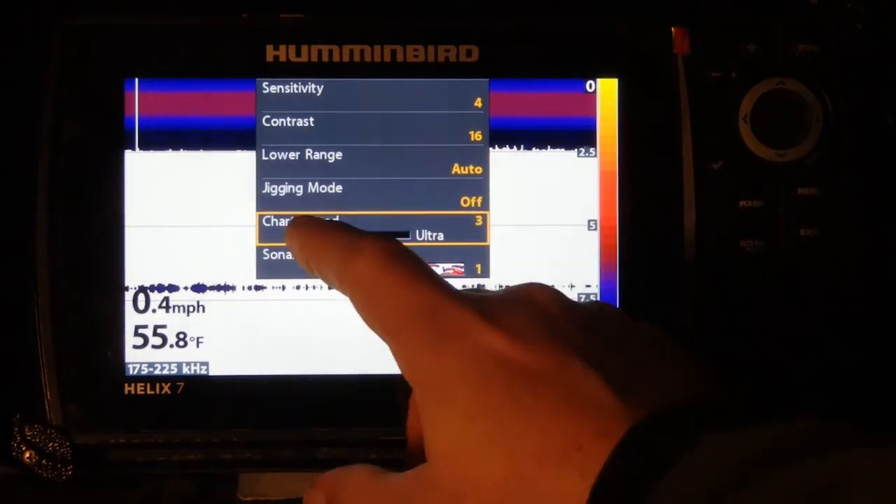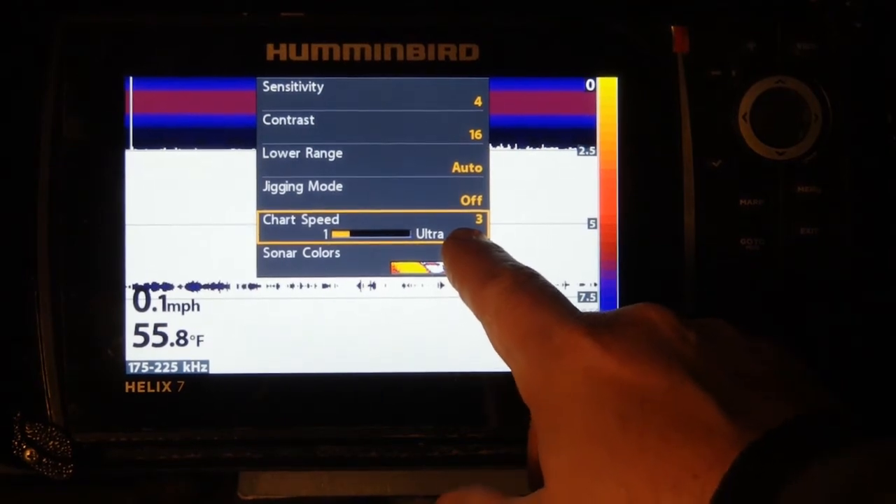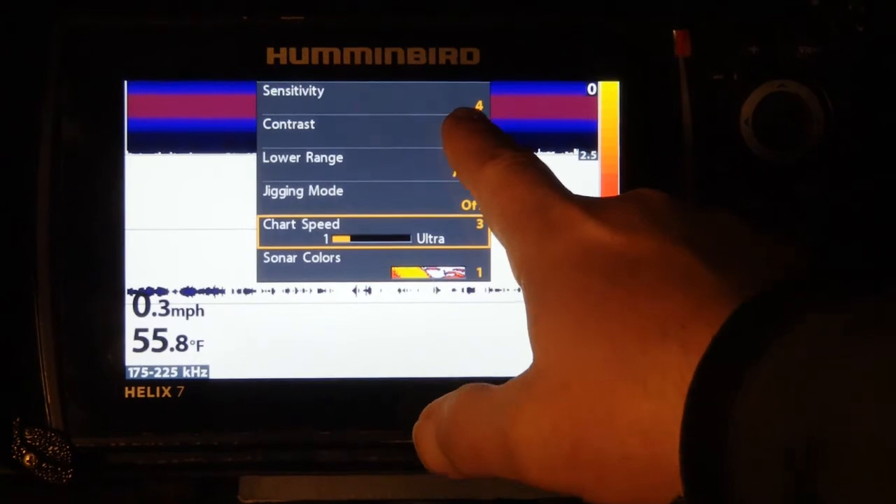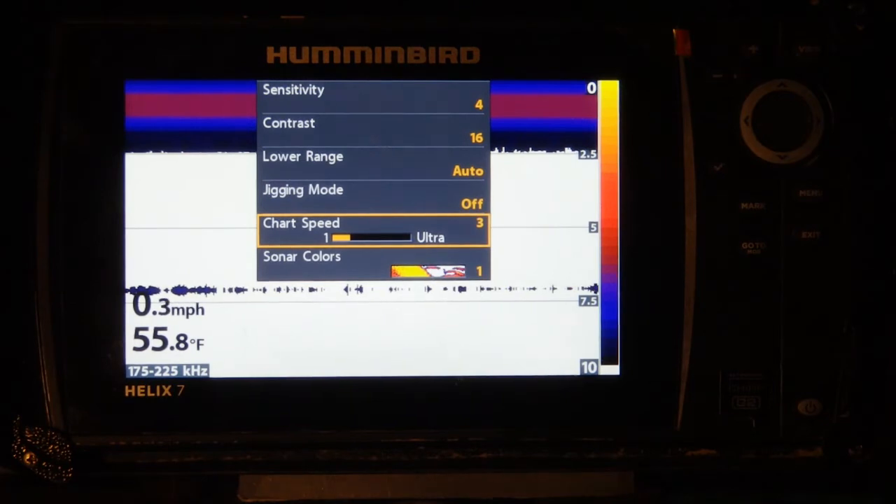So I'll crank that way down. This is very speed related. So this goes to low and slow. This is your slow, and this is your low. So it's low sensitivity, slow chart speed. That was the whole point, and that kind of goes for any fish finder out there.